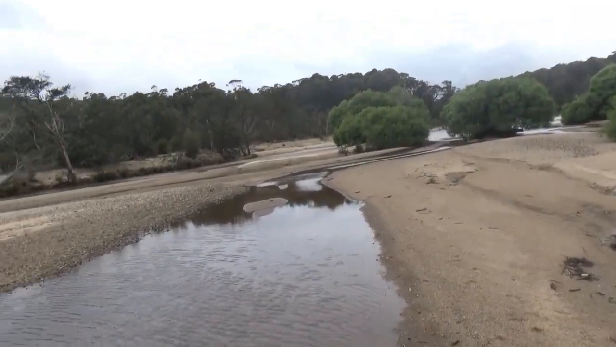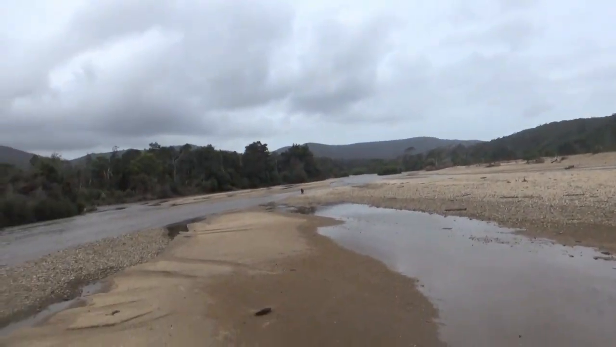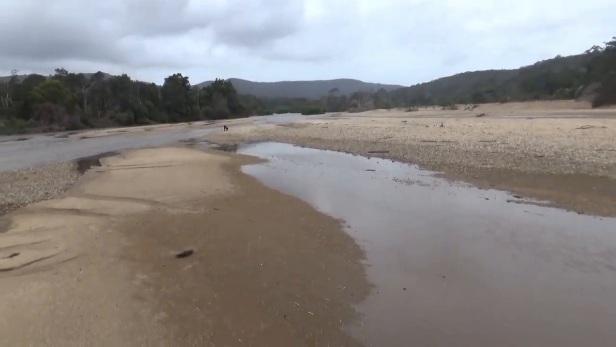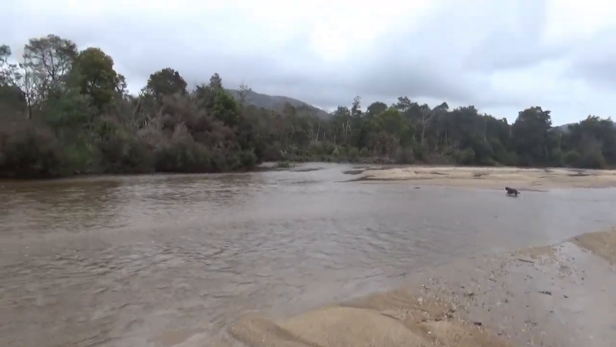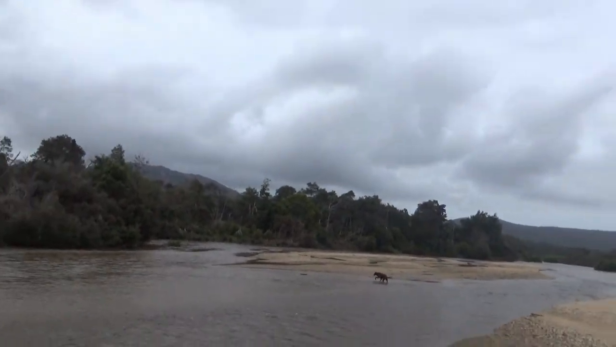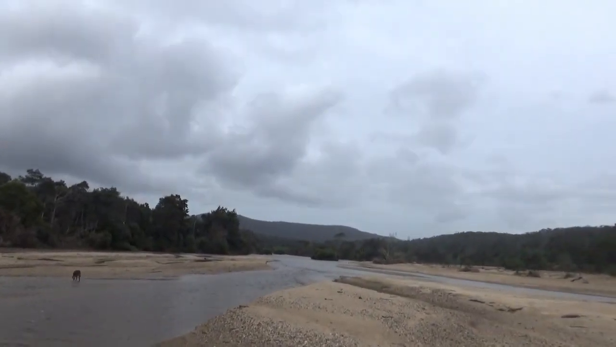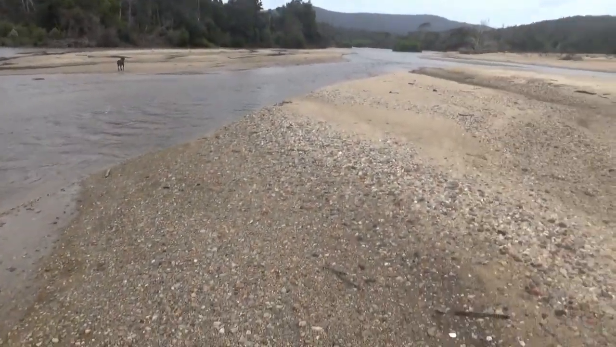Afternoon folks, coming to you from the riverbed of the Ringarooma River in downtown northeast Tasmania. Bit of a hike to get in here, but stunning when you do. Absolutely nobody down here but me and Jess. Me and Jess have had an awesome time in here. There's Mount Cameron Regional Reserve over there. Extends all the way across there. Gladstone's down the end of the road down there. Beautiful part of the world.